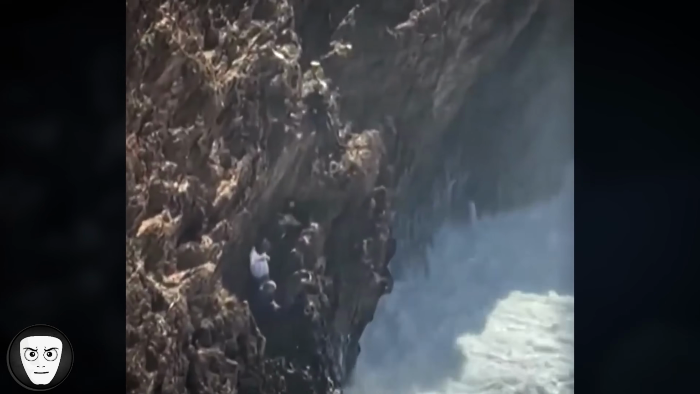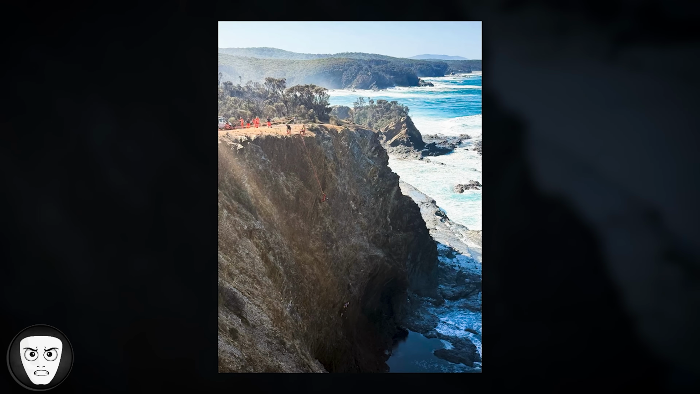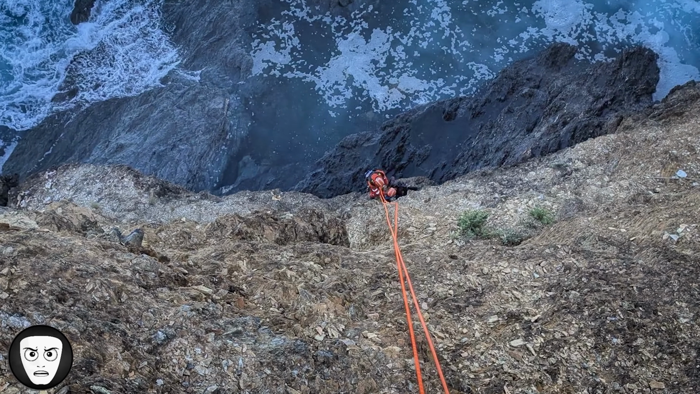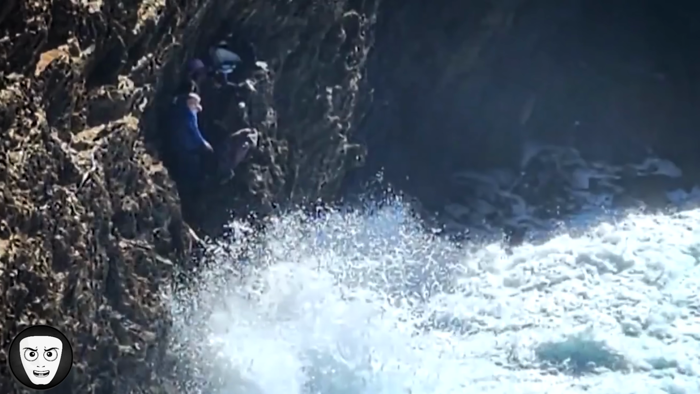They managed to call for help, but reaching them wasn't simple. A helicopter rescue was considered, but the downdraft could have pushed them straight into the ocean. Instead, rescue teams used ropes and a system designed to safely lower people down steep cliffs. The operation took around 3 hours, and everyone was eventually brought to safety. It was just a case of being in the wrong place, the wrong time.